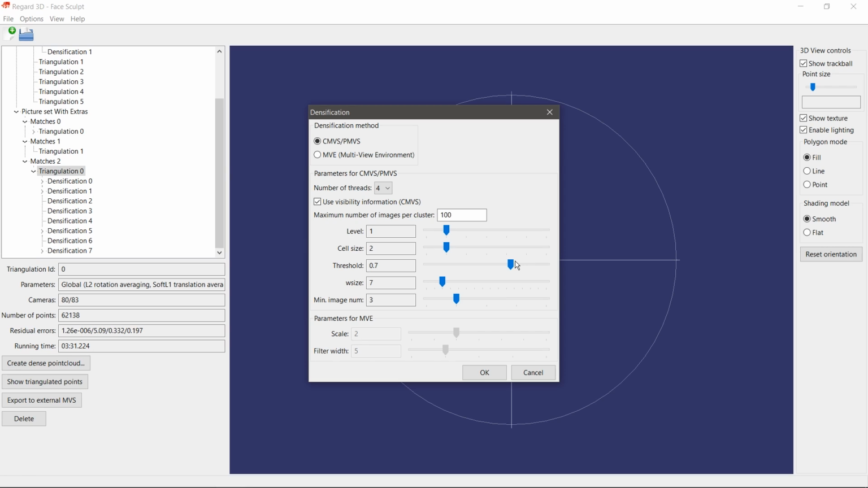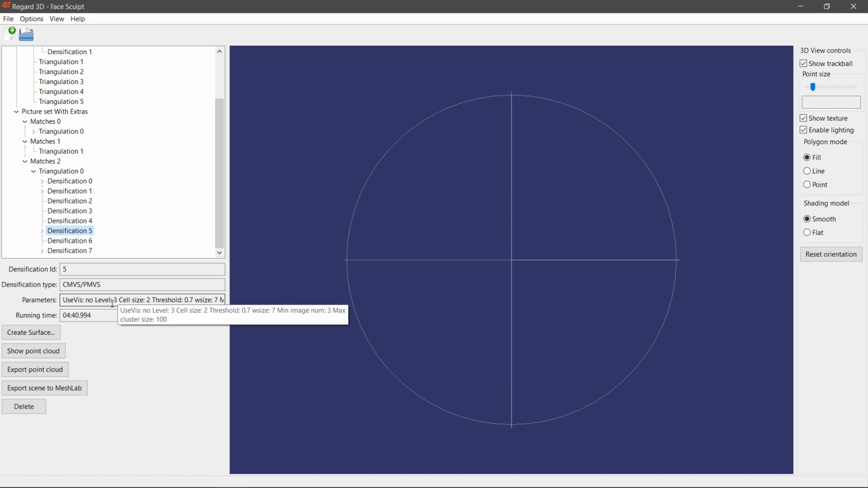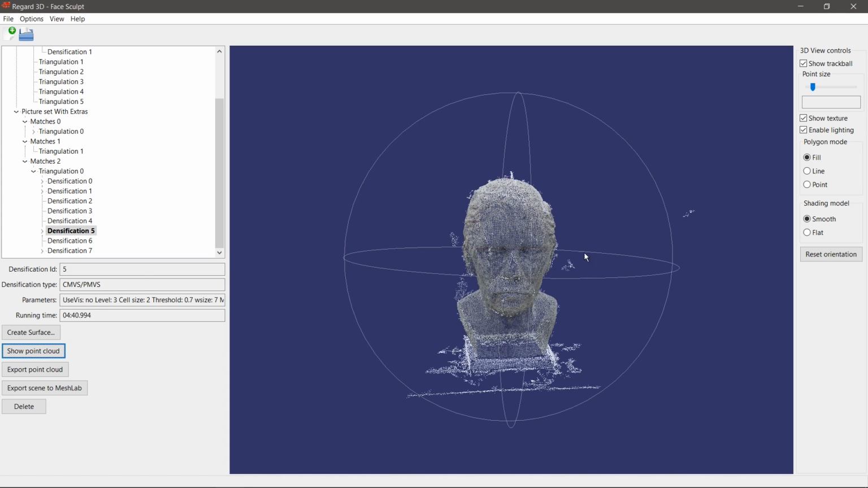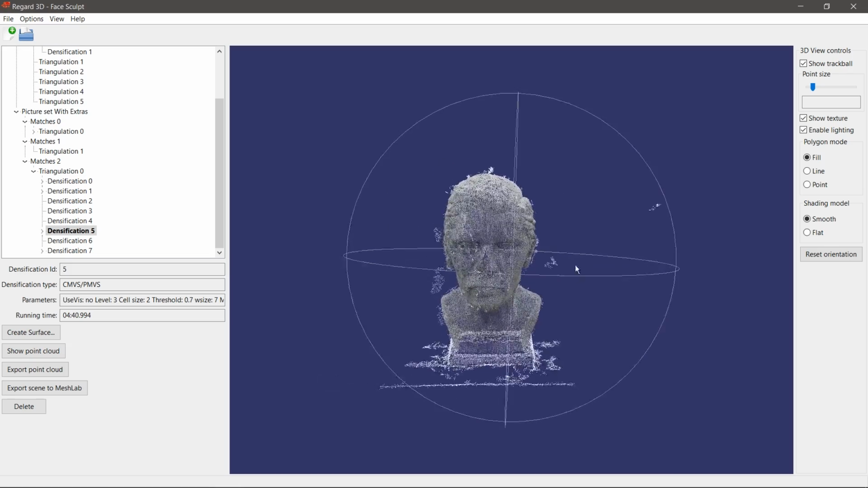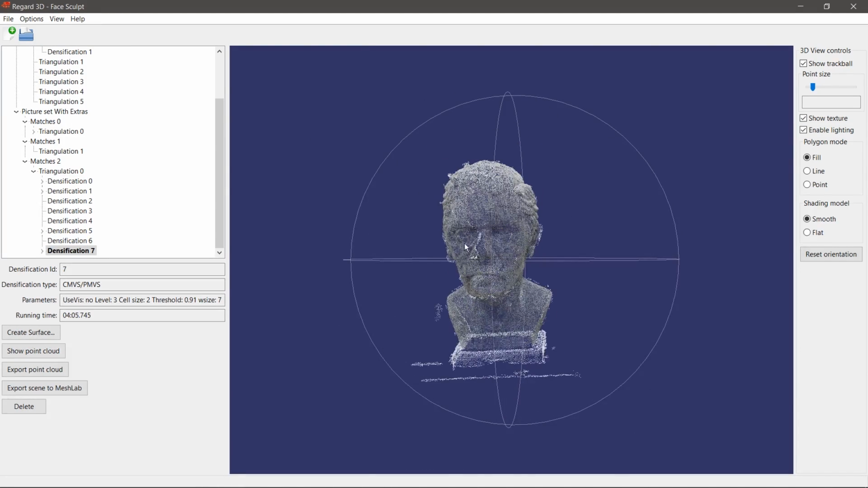Now you can reduce some of the artifacts created with CMVS, PMVS by fiddling with this threshold option. So if you put this up higher, you'll get less artifacts. If you put it up too high, the model will disappear. But you can fiddle with that. So I'll show you what that looks like. So I reduced the level here just so that it would take less time to compute. So this is what it looks like with the default threshold, and then this is what it looks like with the threshold at 0.91.